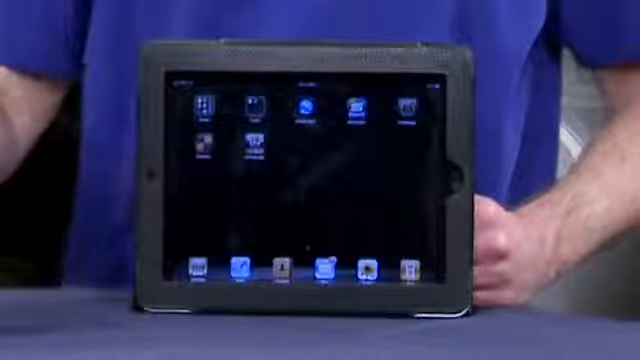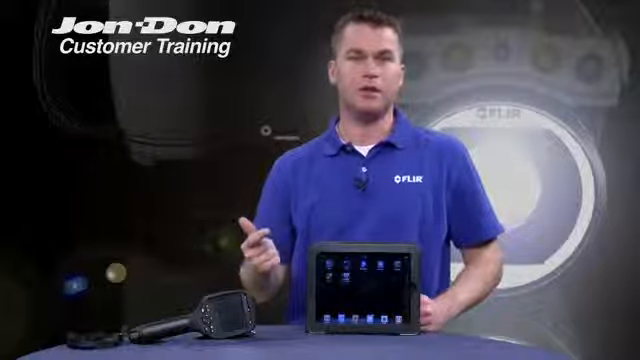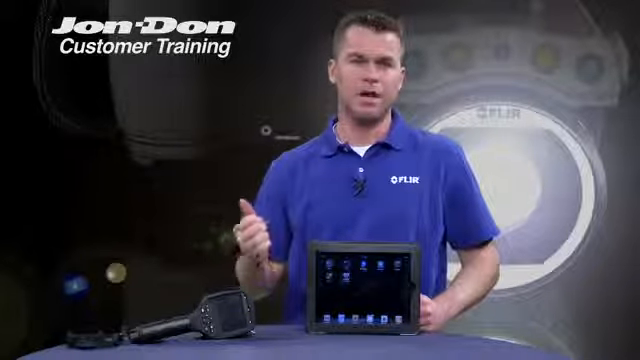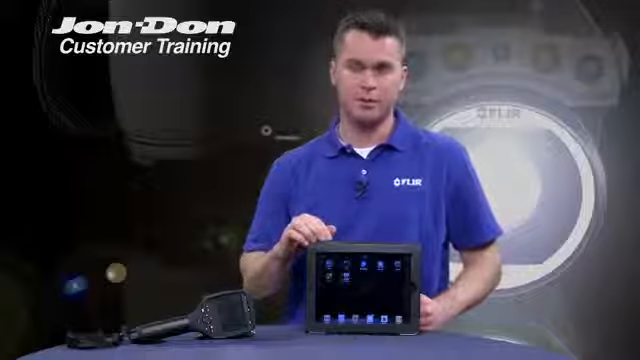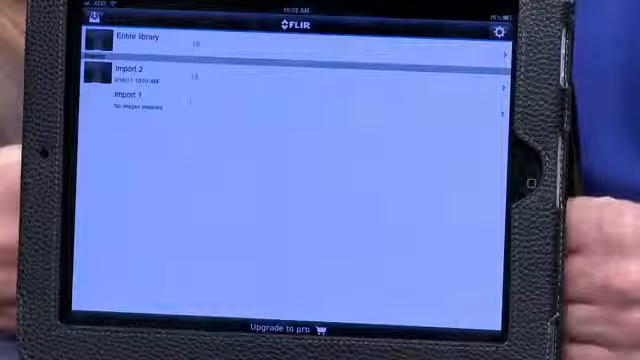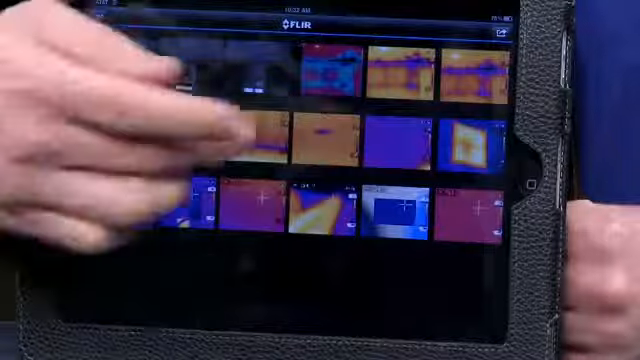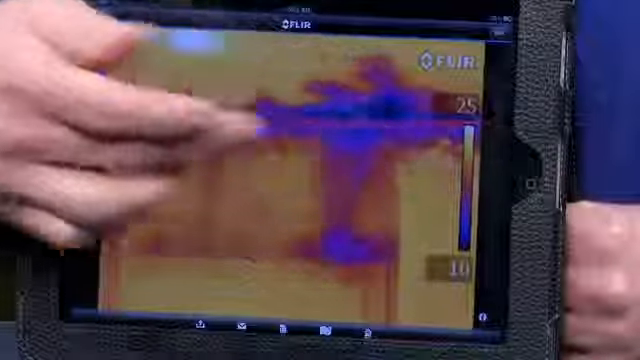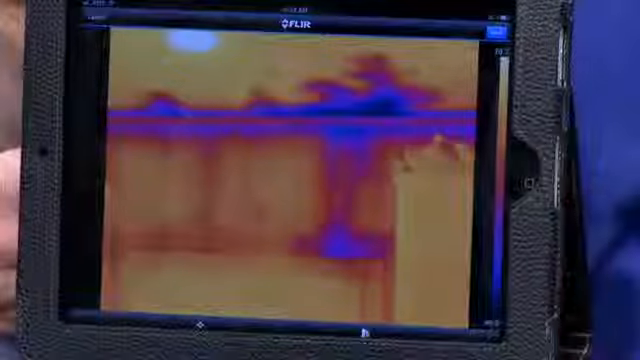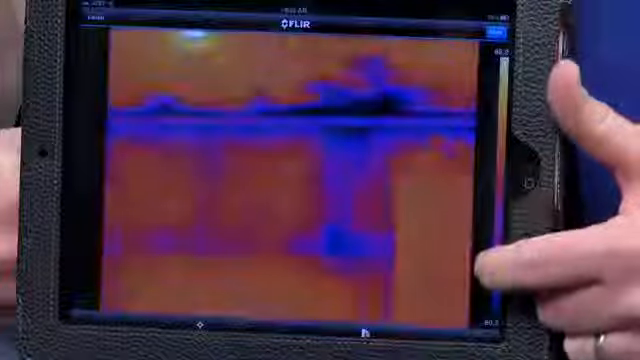So now I've transferred the information directly from my E60 into my iPad. I have my visual images, my infrared images, and any text data like time and date stamp available that transmits as well. So I'll go ahead and open up the Flir Viewer app. This is an application available at the Apple Store for infrared users. I've got my entire library of infrared images that I transmitted, and I'll choose an image to pull up. And remember, this is a radiometric image, so you still have the capability in the Flir Viewer to go in and adjust your level and span,